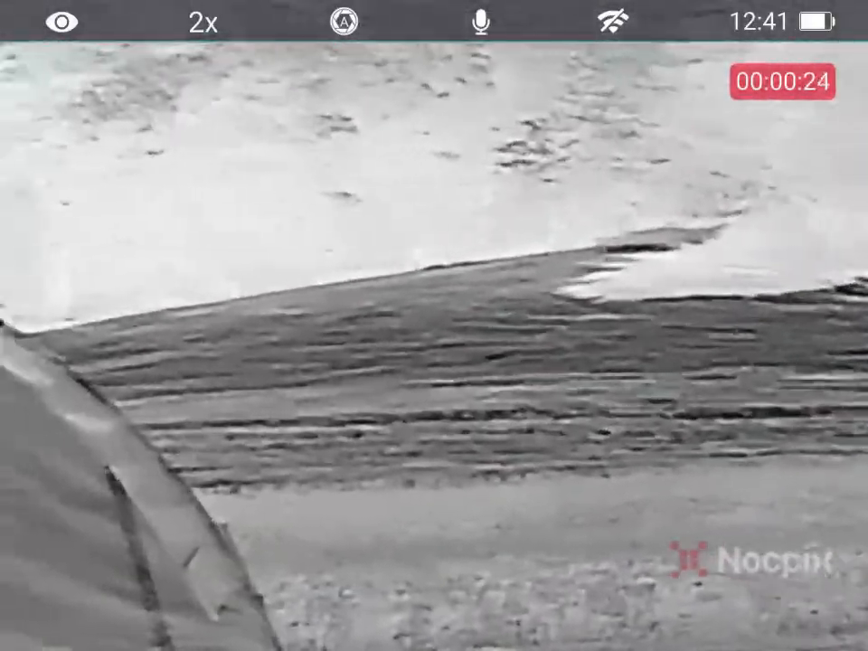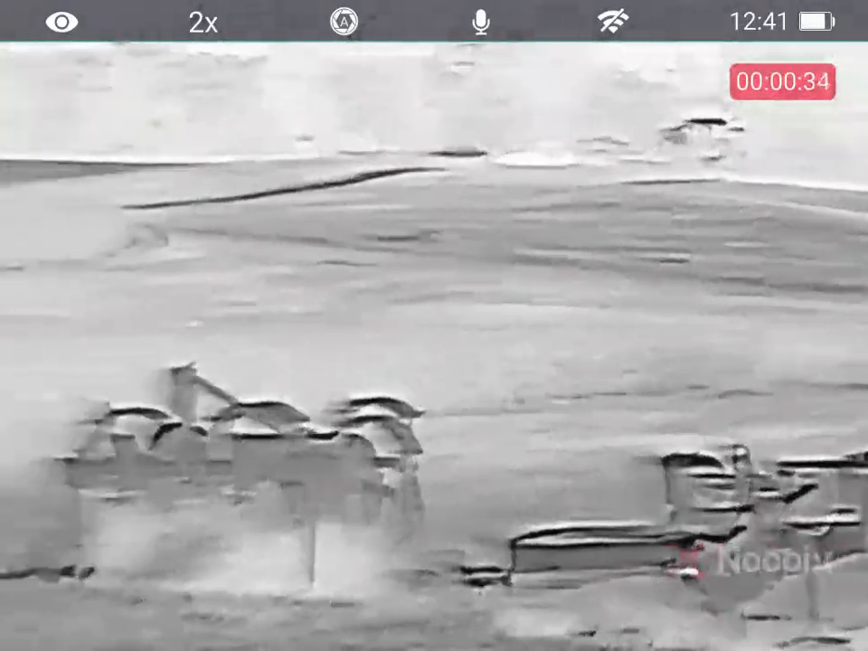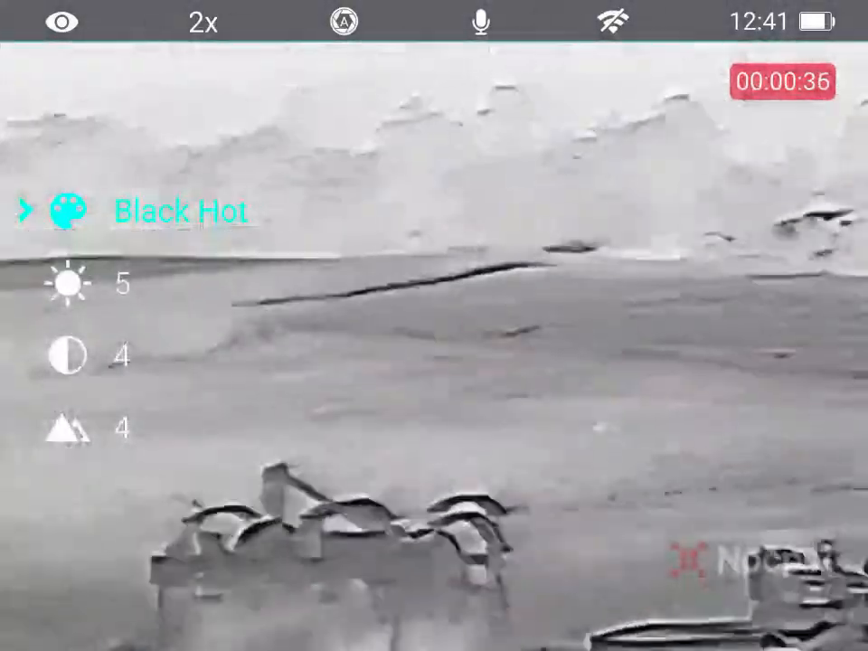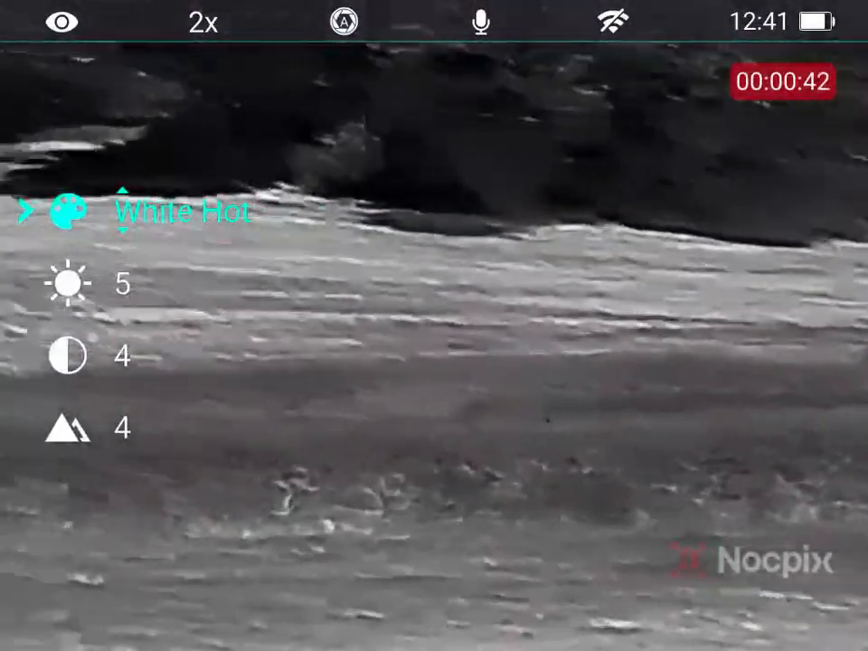What I'm showing you here is the different color palettes. I'm going to go over the strengths and weaknesses of each one. Right now, you're looking at Black Hot. Black Hot is going to be really good for mapping an environment and showing terrain. For highlighting, you're going to want to use White Hot for picking up heat signatures out in the field.